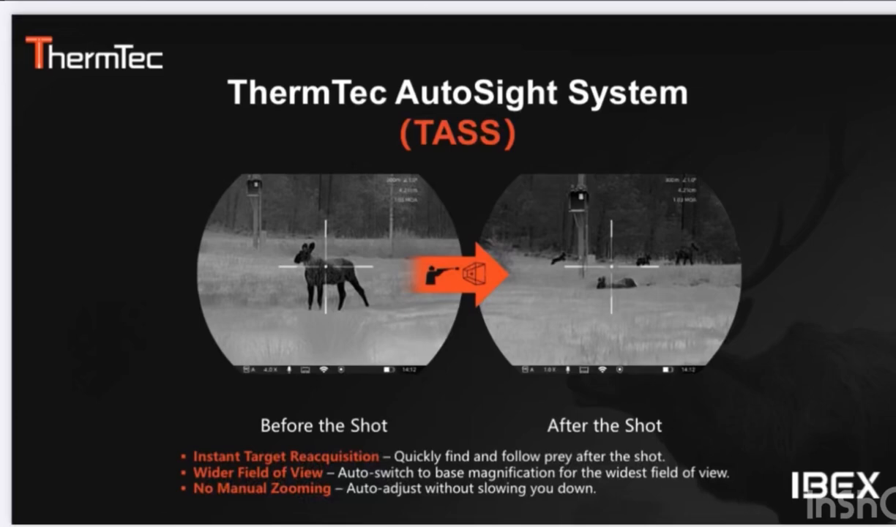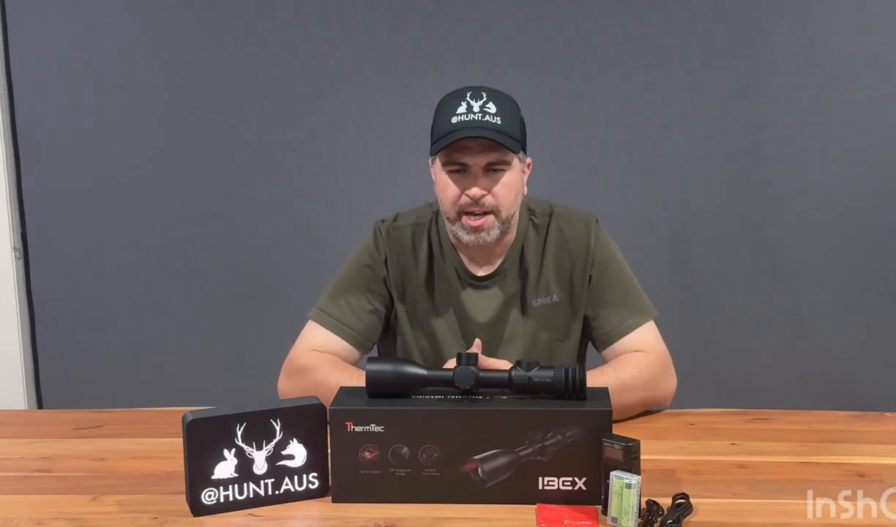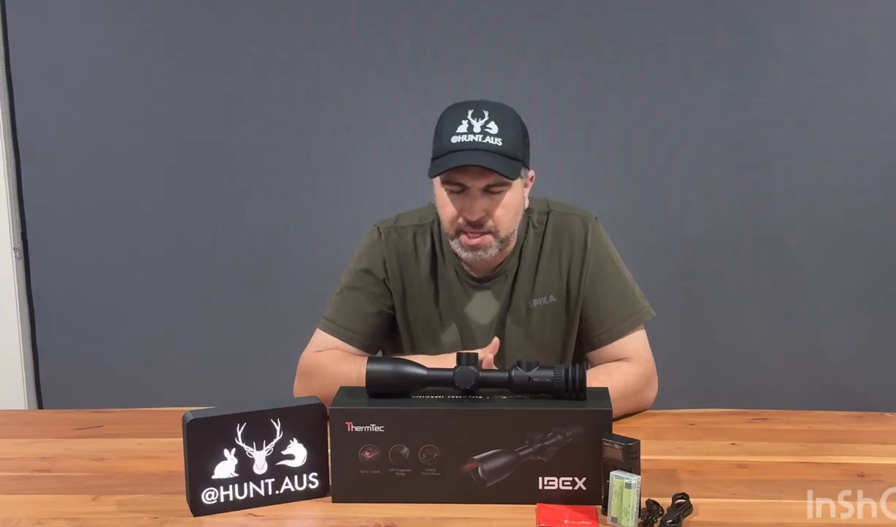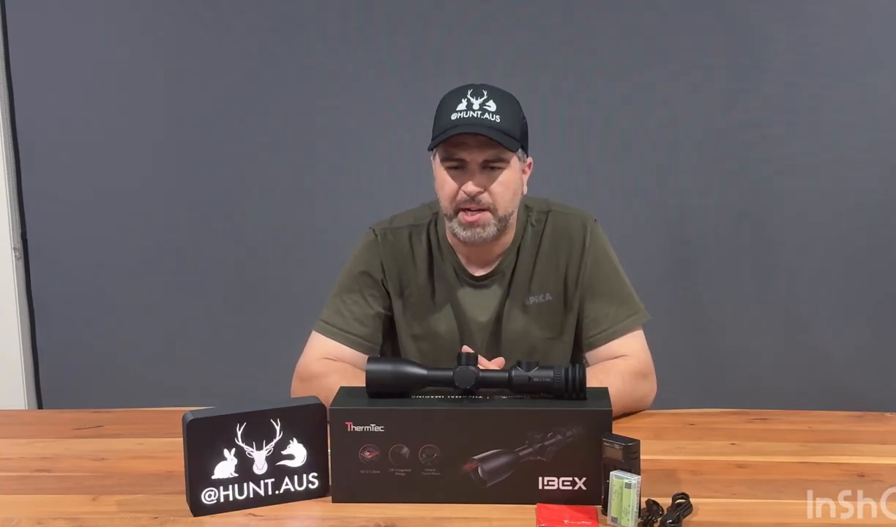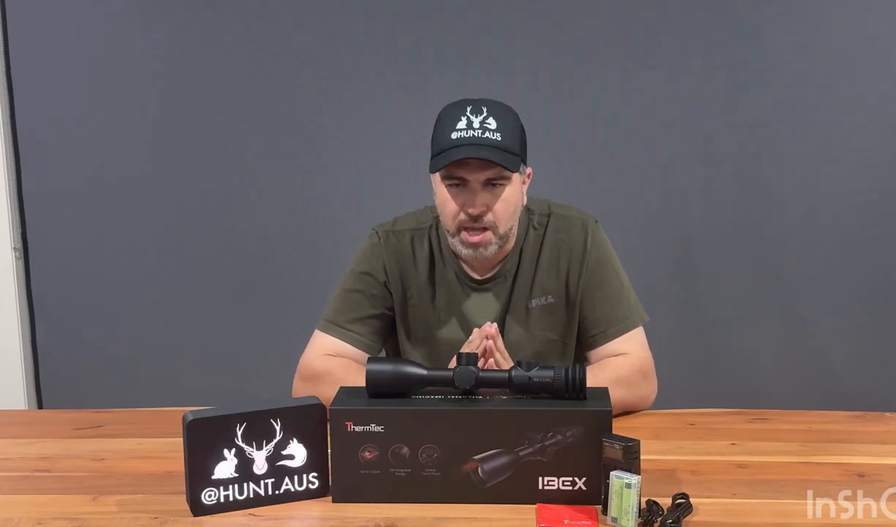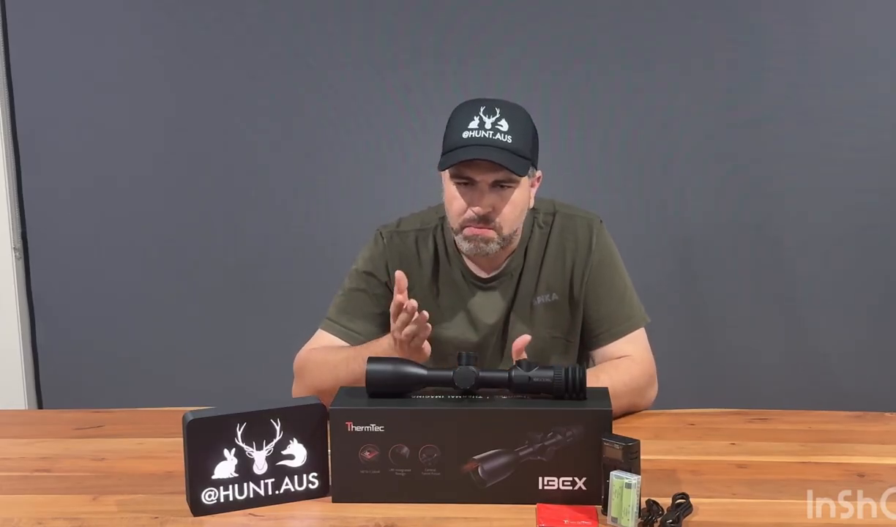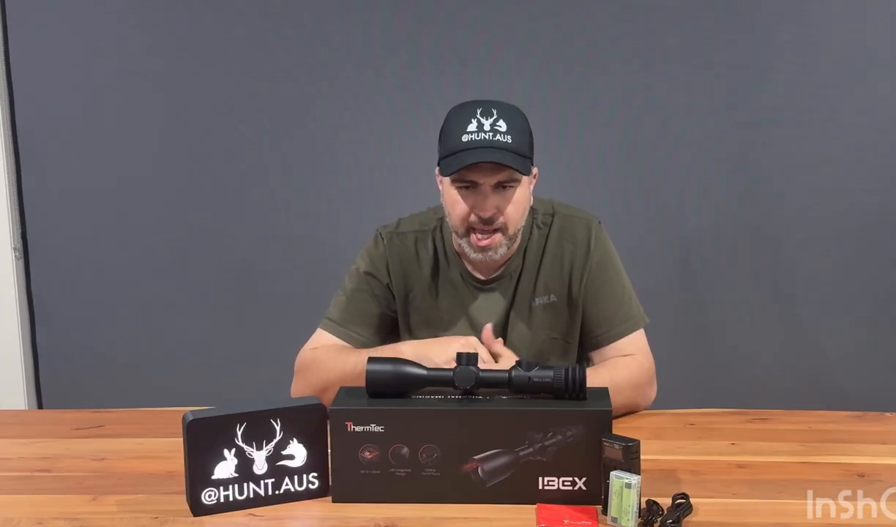Now, should you acquire a target, might be a little bit further on the range, you want to zoom in a little bit and obviously try and get the best shot you can of the target. As soon as you fire your round, what basically happens is internally, this makes the call and says, right, we're going to base magnification. So that automatically opens up your field of view wide open. Obviously, from that point of view, perfect world, animal's hit, goes down.